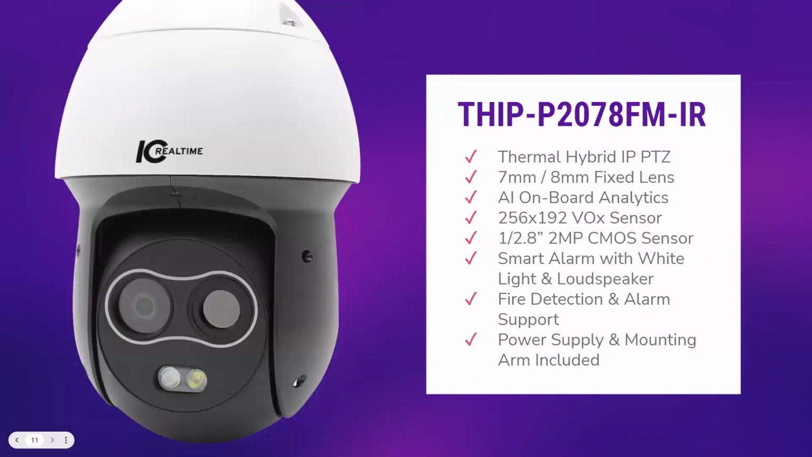So this is our PTZ, our THIP P2078 FMIR. We're keeping this around. We're discontinuing the bullet. We're looking for a bit of a different bullet, but right now we still have these available. So you have your thermal hybrid IPID. It's not a PTZ. There is no optical zoom. There is some digital zoom, but there is no optical zoom. You have a 7mm and an 8mm fixed lens. So your standard imager being 7mm and your hybrid imager being 8mm.